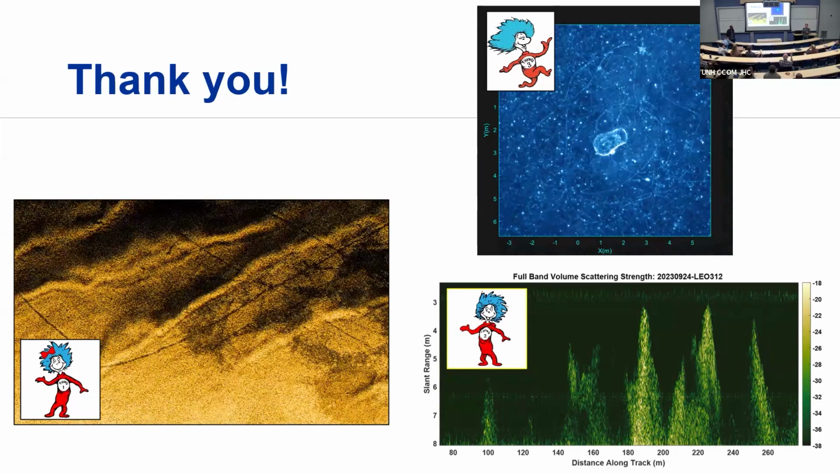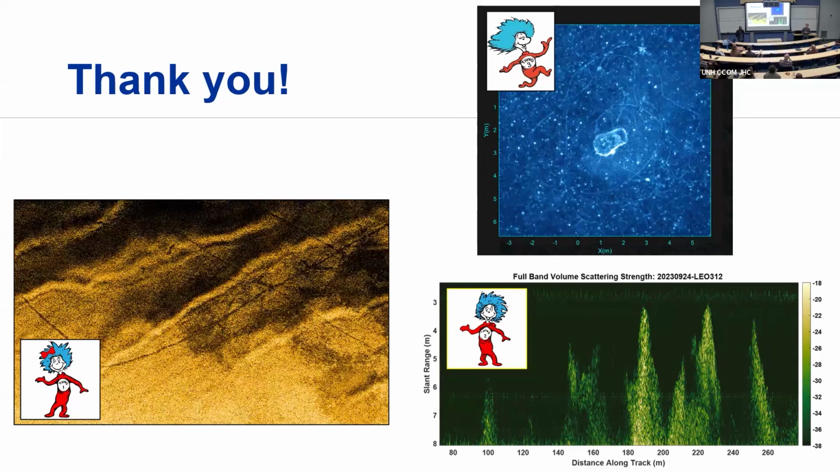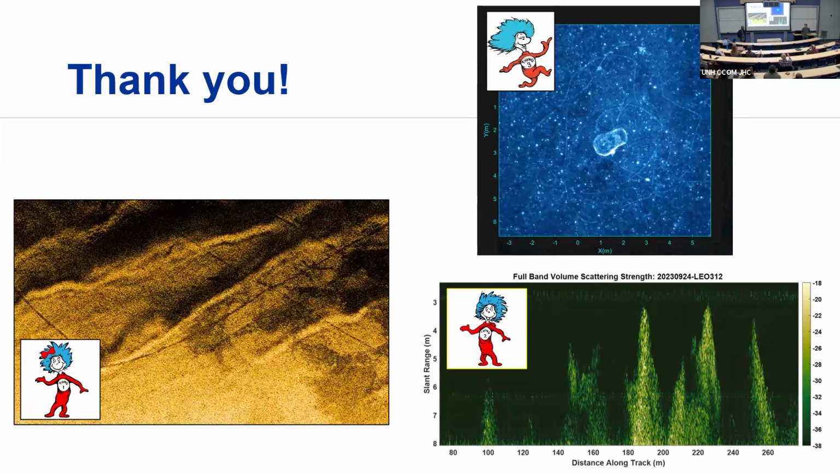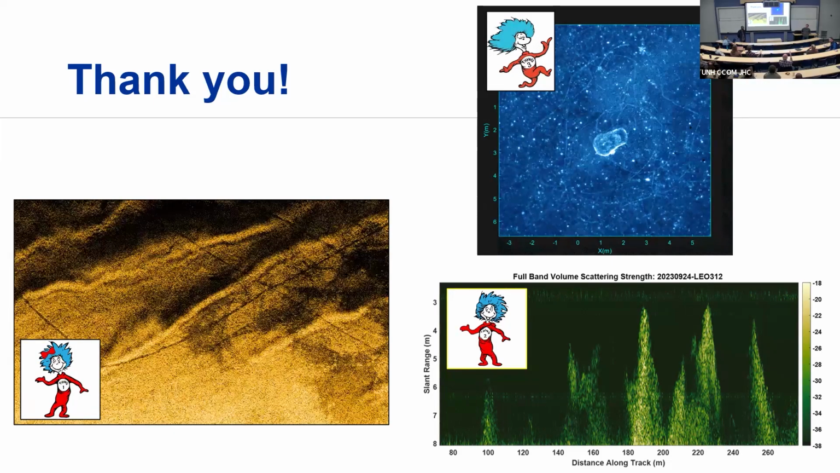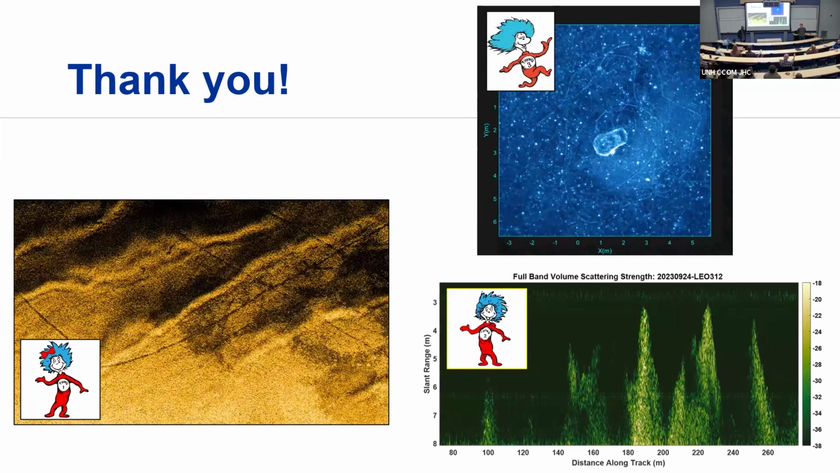Andy, yeah? So when you use these SAS sonars for military purposes, would you use multiple runs? Because the regular side scan way to identify whether these things are real or not is often whether they are in the same place on passes at different times.